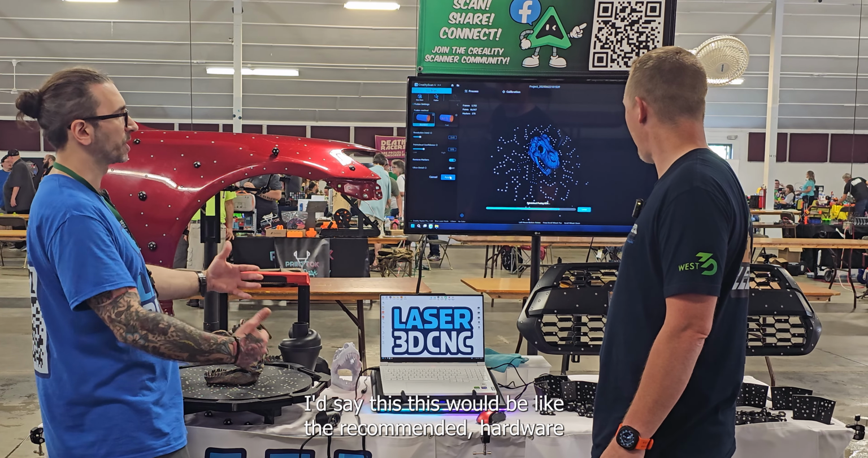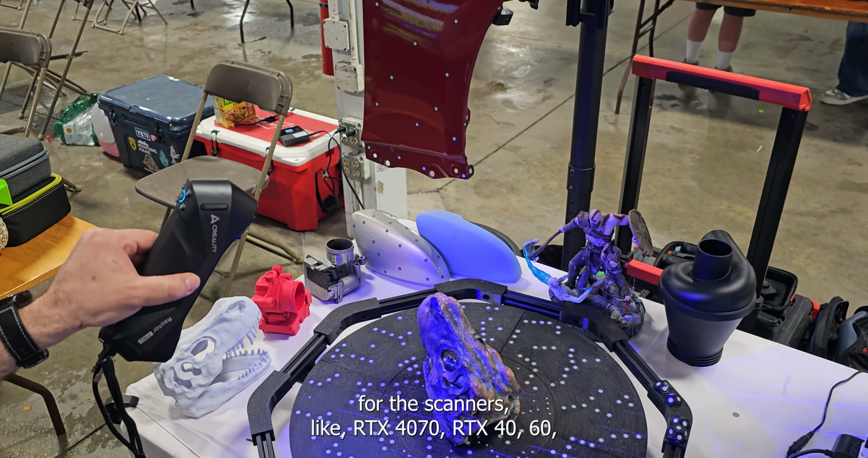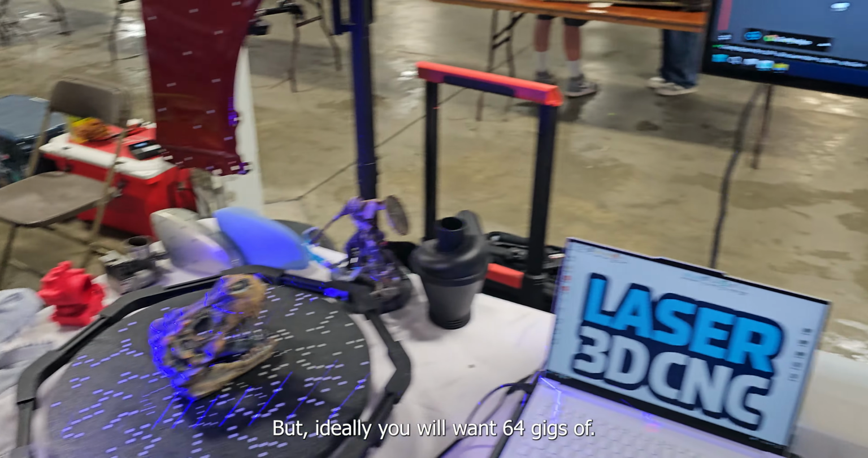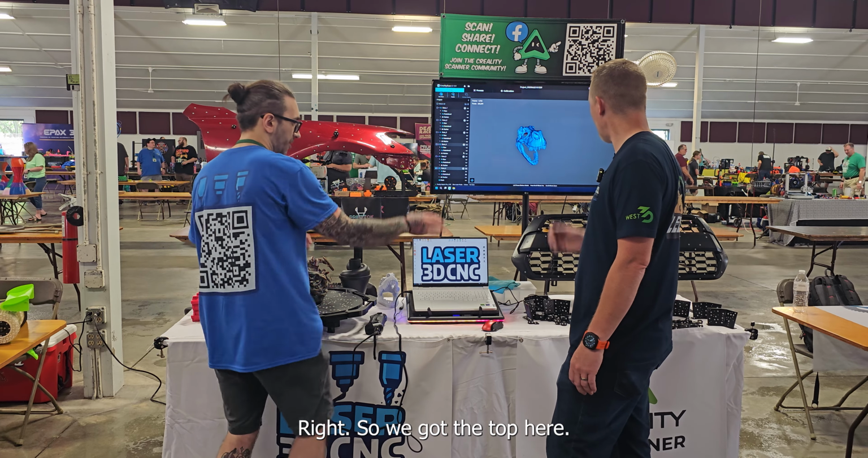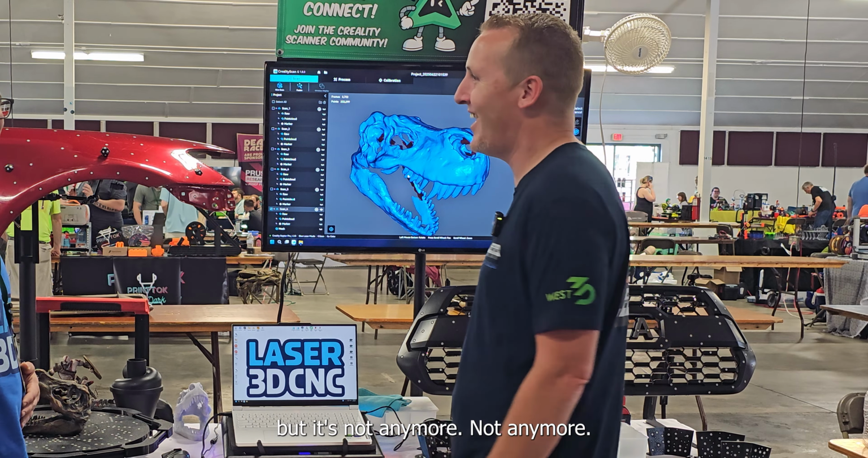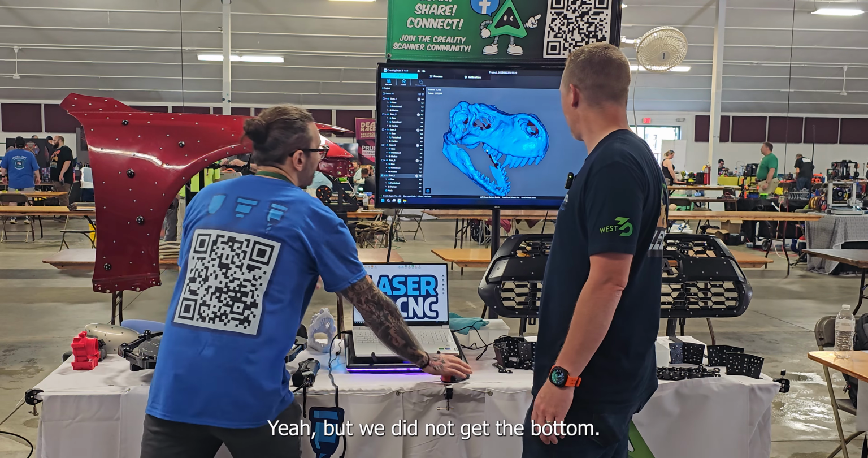I'd say this will be the recommended hardware for this scanner: an RTX 4070, RTX 4060, minimum 32 gigs of RAM, but ideally you will want 64 gigs of RAM. So we got the top here. Now I remember the days where 8 gigs of RAM was good enough, but it's not anymore. Not anymore. So we got the top here scanned, but we did not get the bottom.